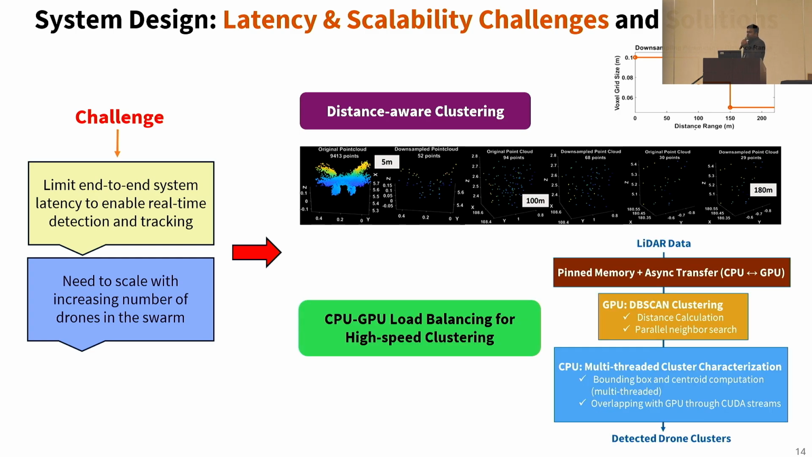Then we also utilized CPU-GPU load balancing. To enable faster computation, we accelerated DBSCAN clustering, which is our special clustering method, using CUDA. There we parallelized the neighbor search method and distance calculations on the GPU. And there, pinned memory and asynchronous streams reduced the data transfer latency, and it enabled overlap with the computation. And the cluster characterization, which is the post-clustering task, like bounding box and centroid calculations, was multi-threaded on the CPU and executed concurrently with GPU processing for optimum resource utilization.